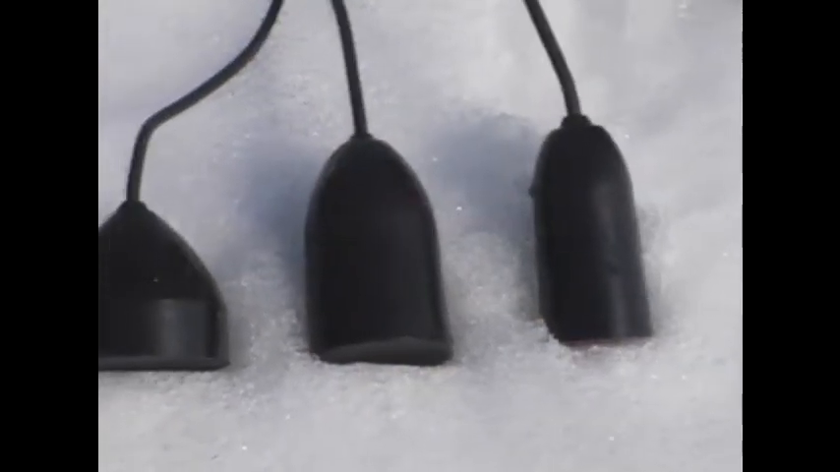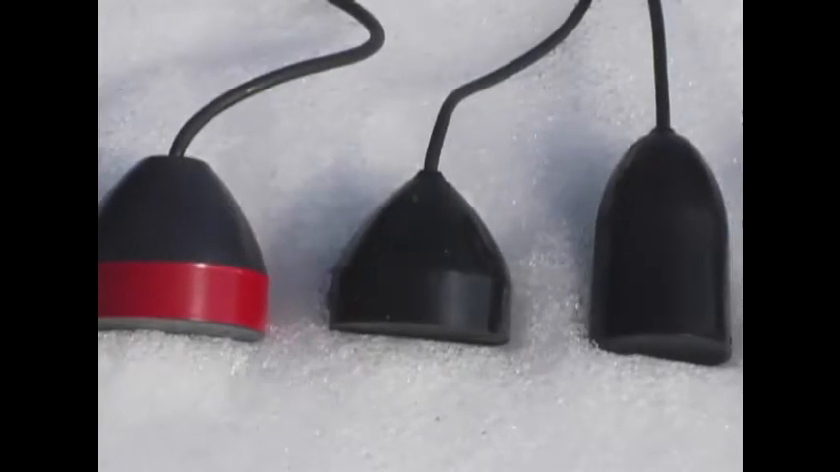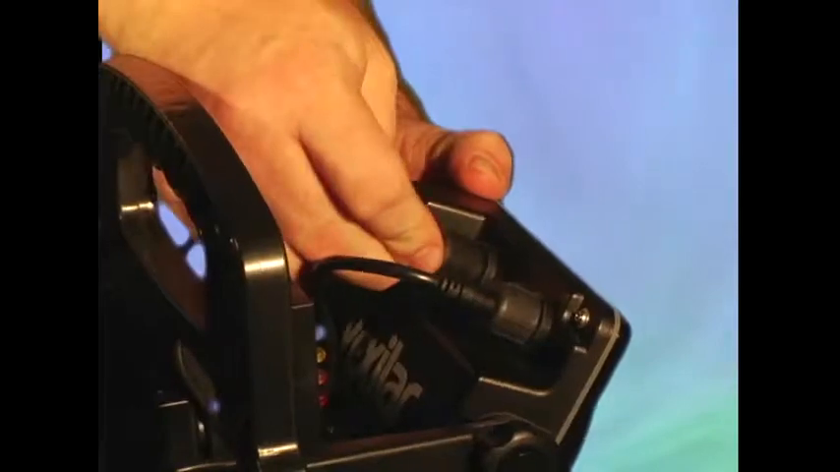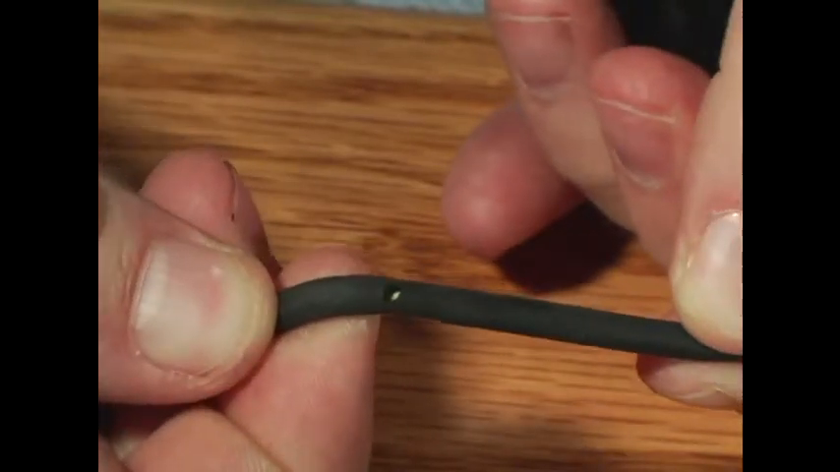Vexilar offers several beam angle configurations in our exclusive ice-deucer transducer systems. Now your system could come with any of these. Whichever style you have, be sure your transducer is plugged in and tightened down. Also, check the cable for any cuts or breaks.